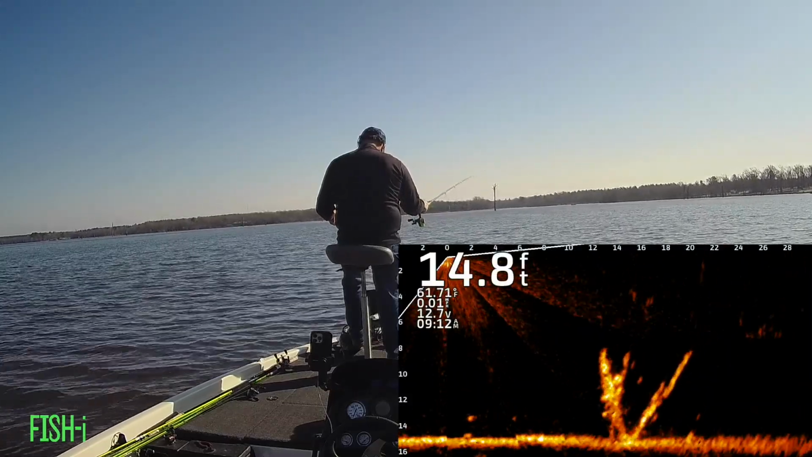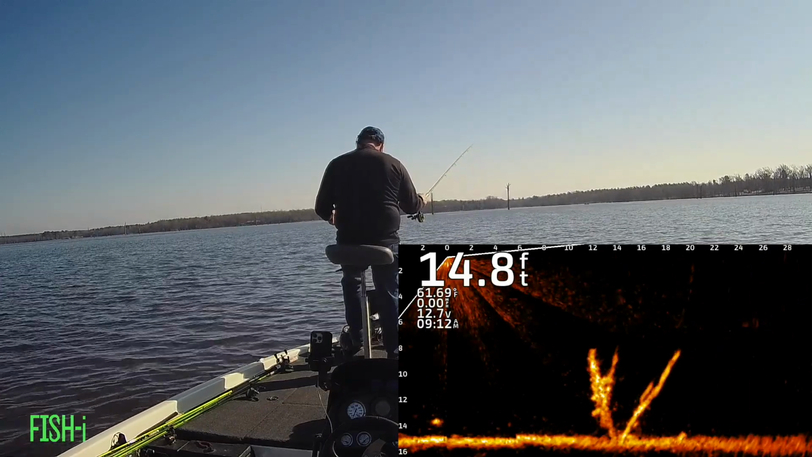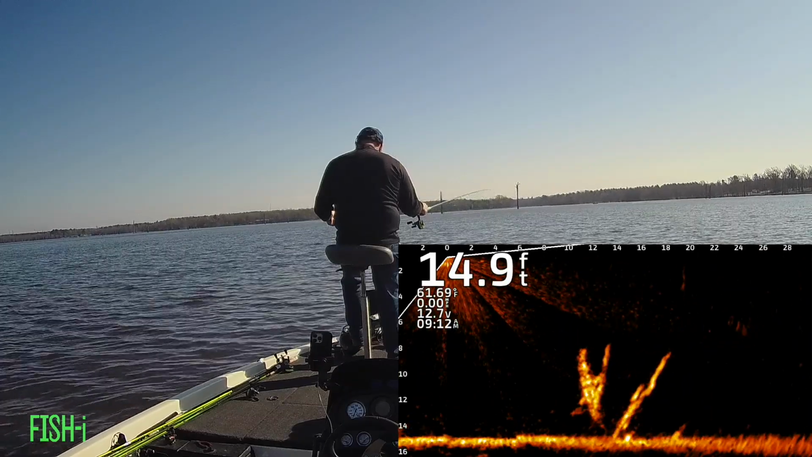Well, this bush here has more than one crappie on it. Let's see if we can make it pay out. There's one.